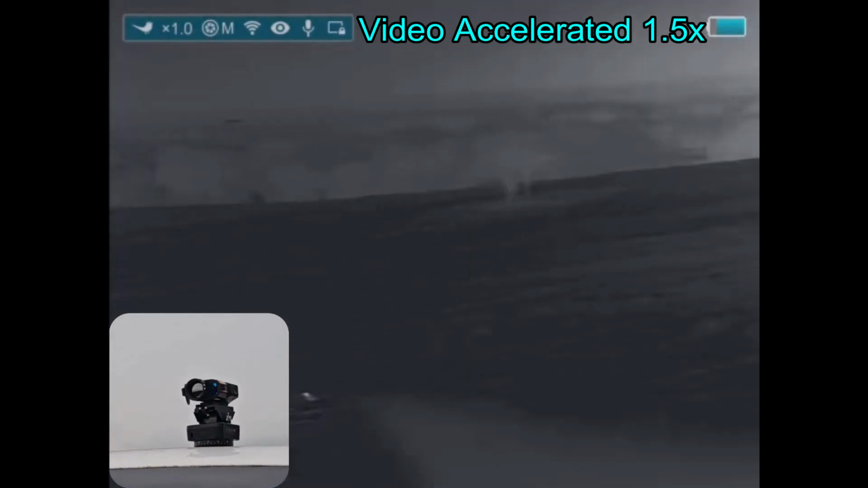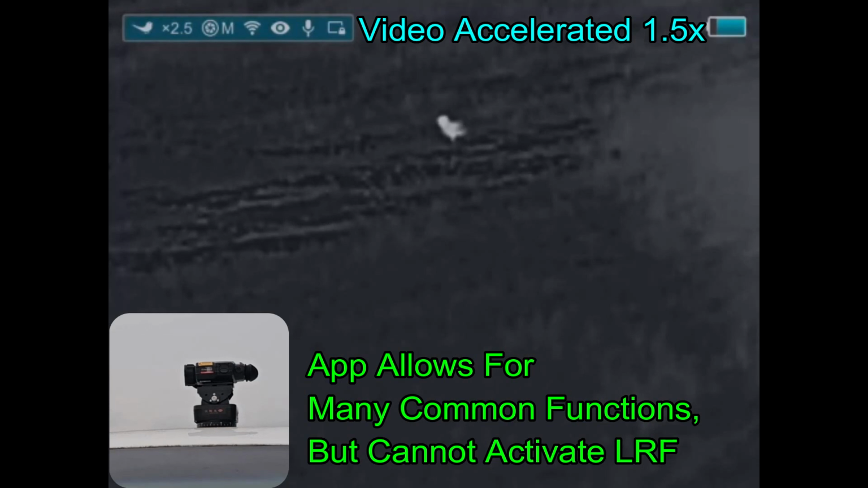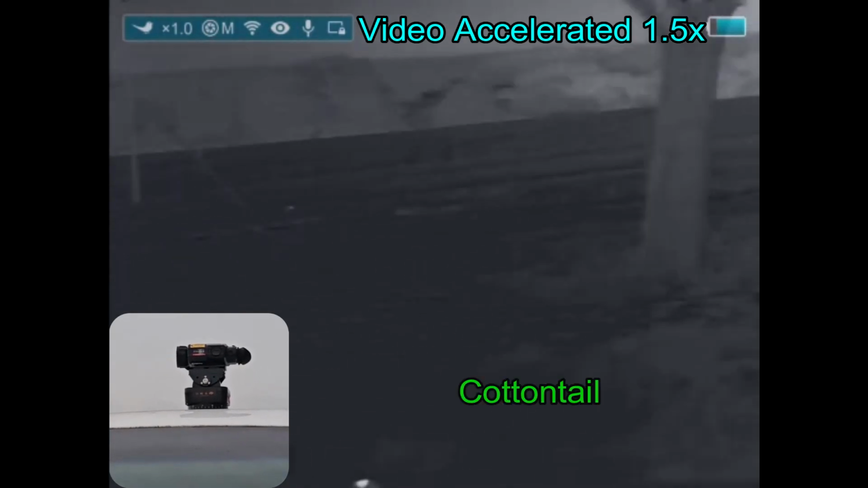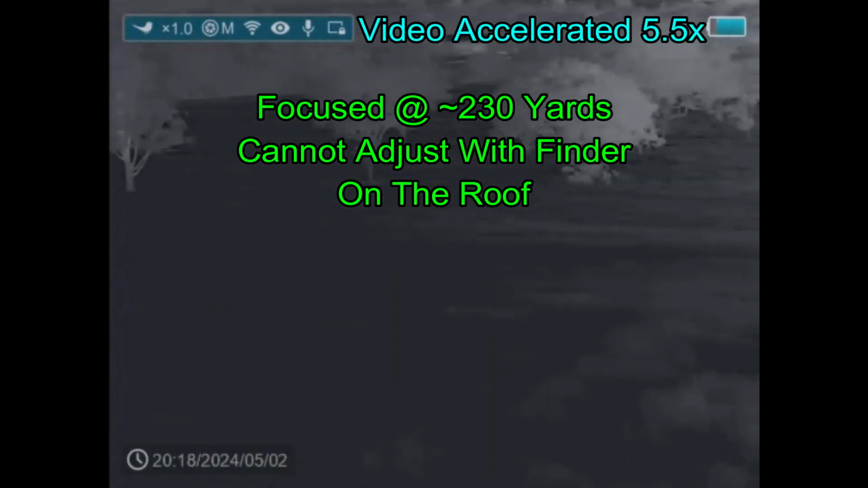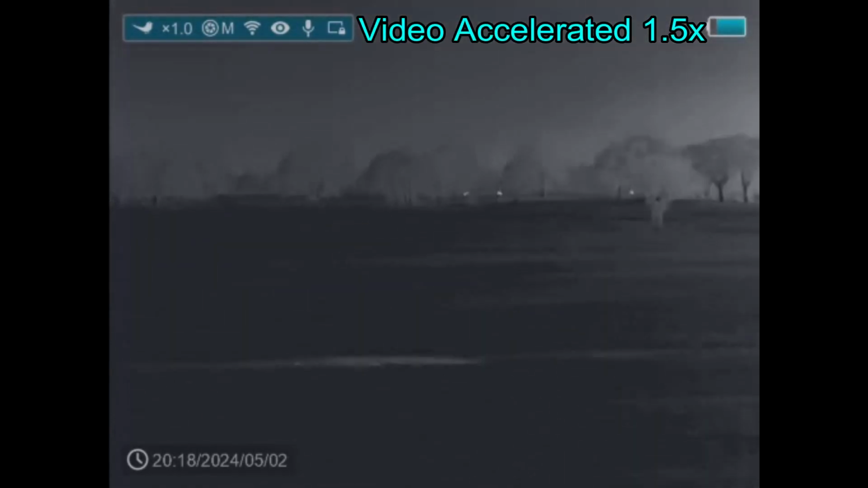Now the pan tilt unit has its own remote control, but the Finder is being run by the app, and the app actually works very well for the functions that it covers, but it does not cover activation of the laser rangefinder, unfortunately. And of course, with the unit on the roof, I can't adjust the focus, so I've got it just focused at about 230 yards or so. So it's kind of an infinite focus.